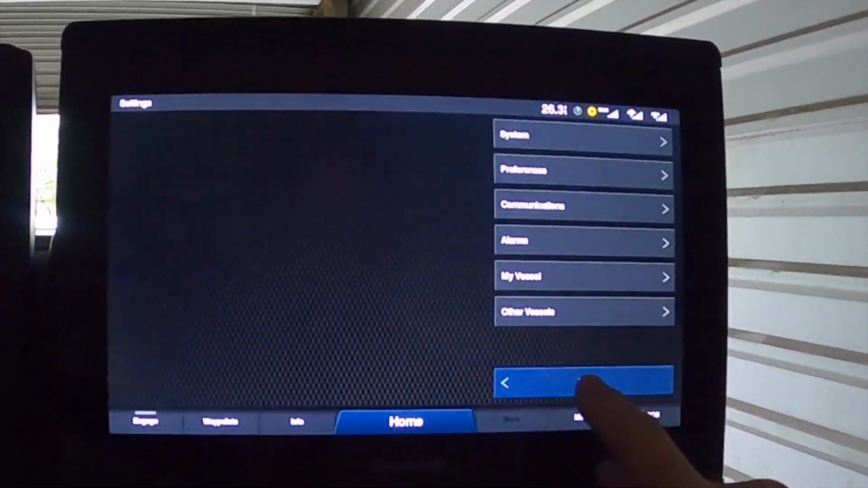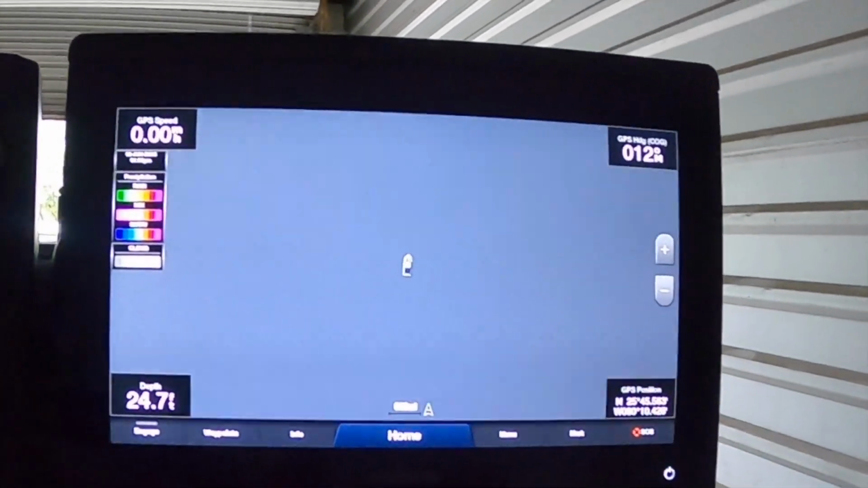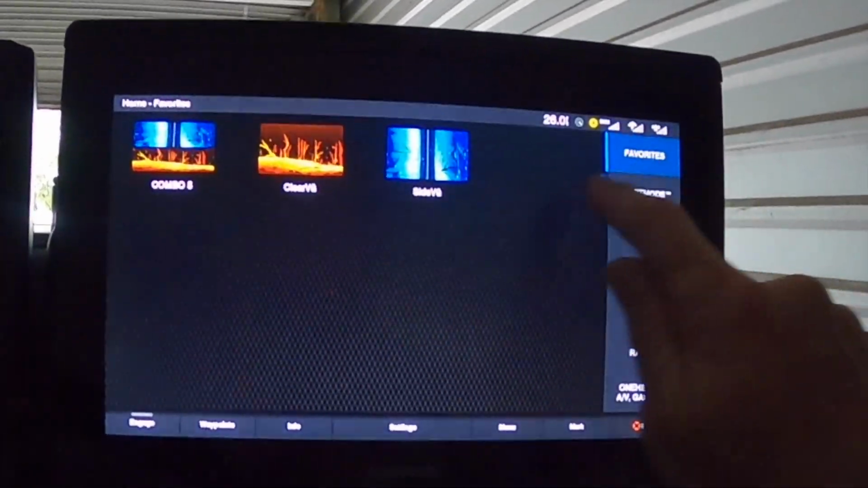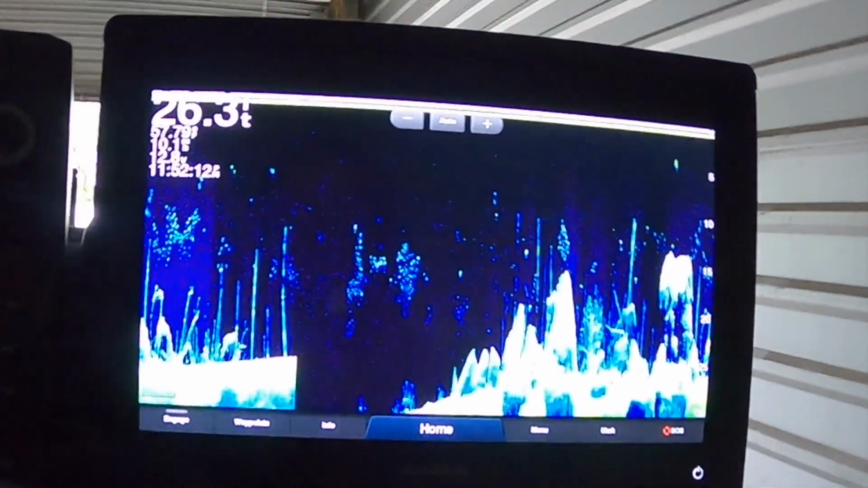So anytime I'm in here, let's say I'm rolling along on that chart, and I want to go back, I can go home, faves, bam, and I'm right back to my down view.